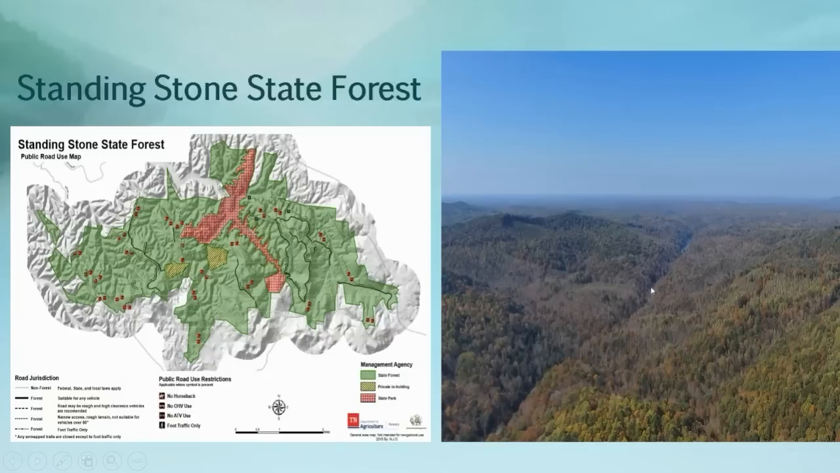But once again, just to give your audience an idea, just look at the timber in this area. Another probably 20 to 22 miles to the horizon. This is the lake, one of the fingers of the lake right there. You'll see that coming into Standing Stone. There is just plenty of cover for it. You couldn't find people out there if you wanted to. If they wanted to be hidden, you're not going to find a person.